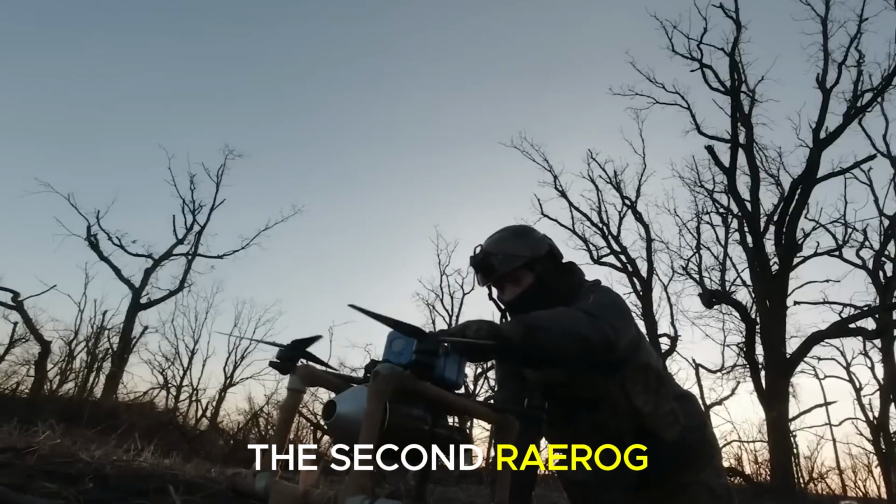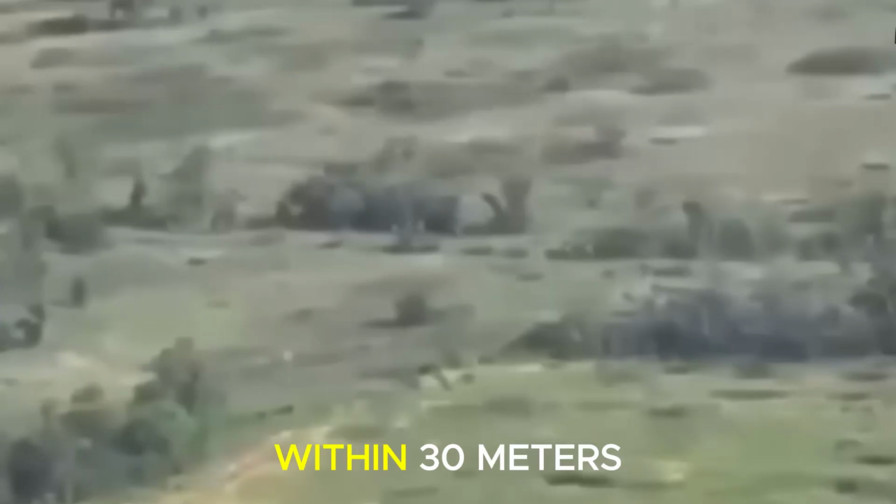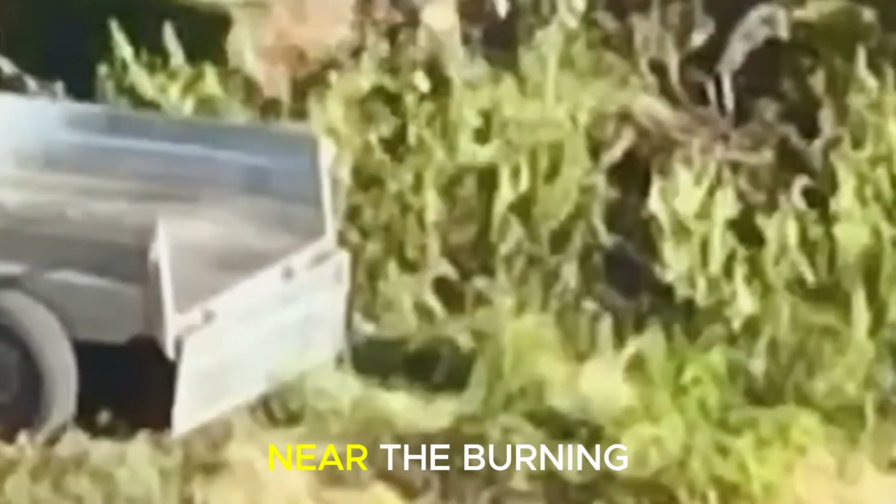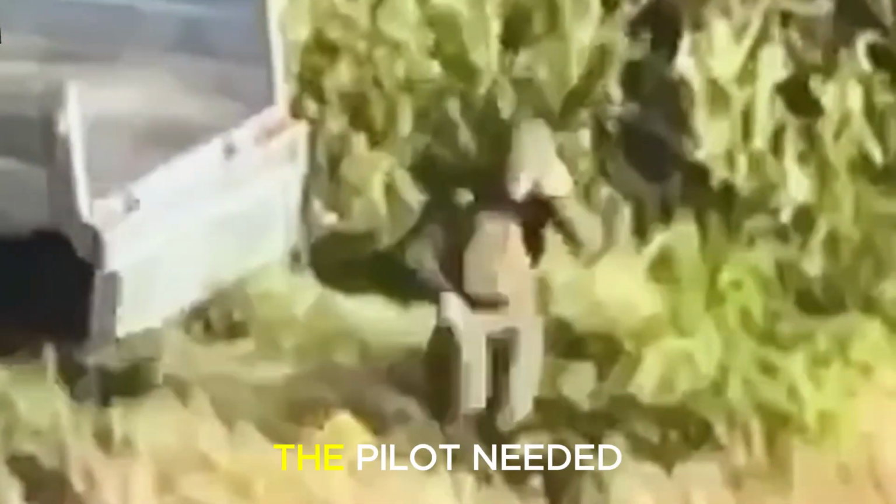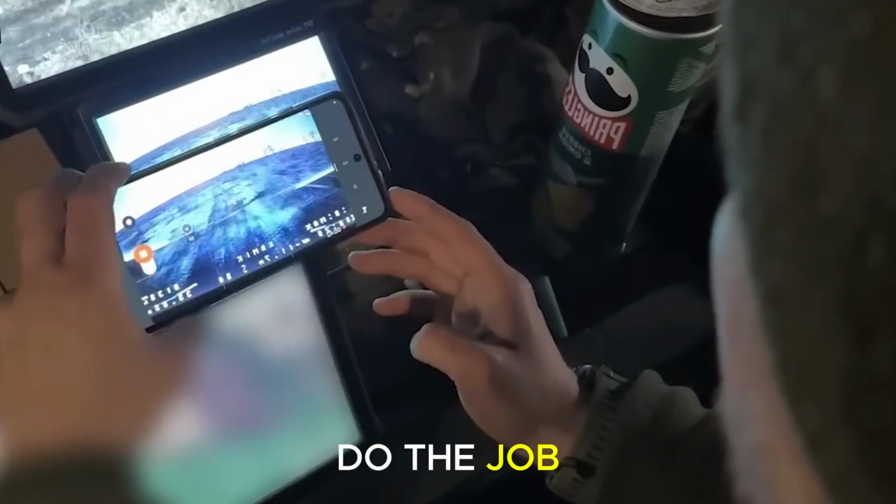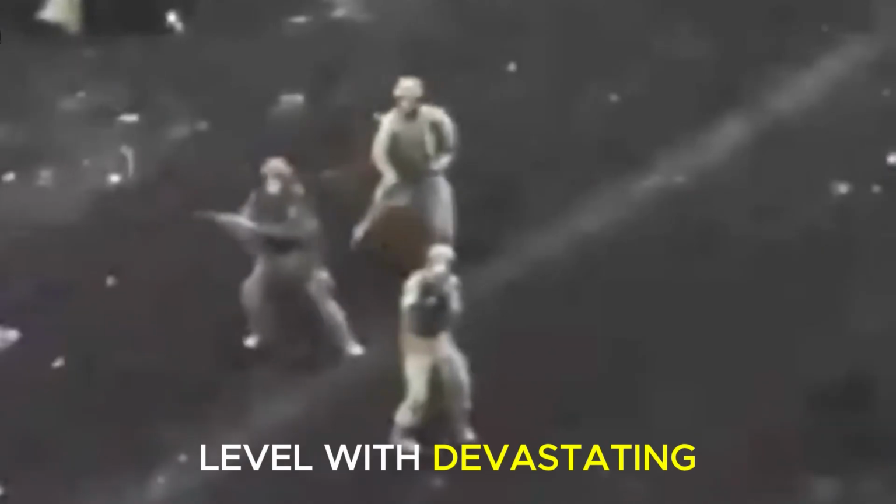The second Ryrog 10, launched at 0552, arrived. It reached the kill zone at 0557. The rear group had packed 8 to 10 men within 30 meters. They were static, tending to casualties near the burning wreckage. At this point, the pilot needed no precision. Proximity alone would do the job. The drone plunged, detonating at ground level with devastating effect.